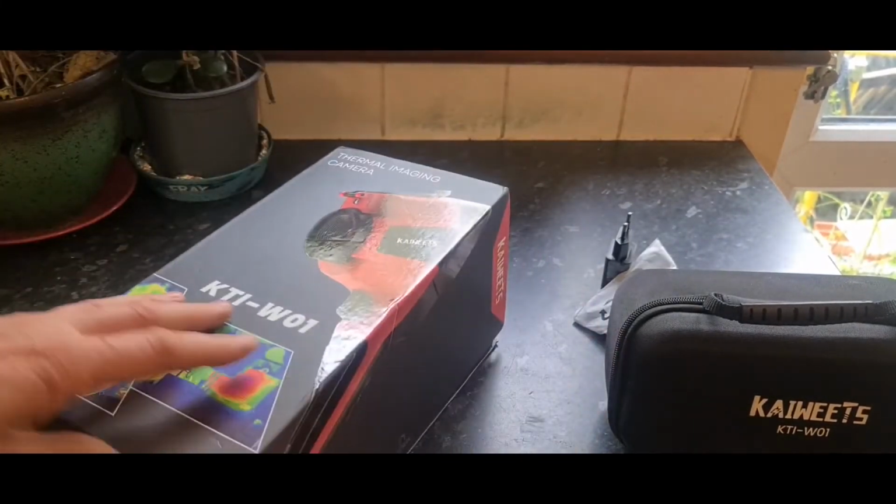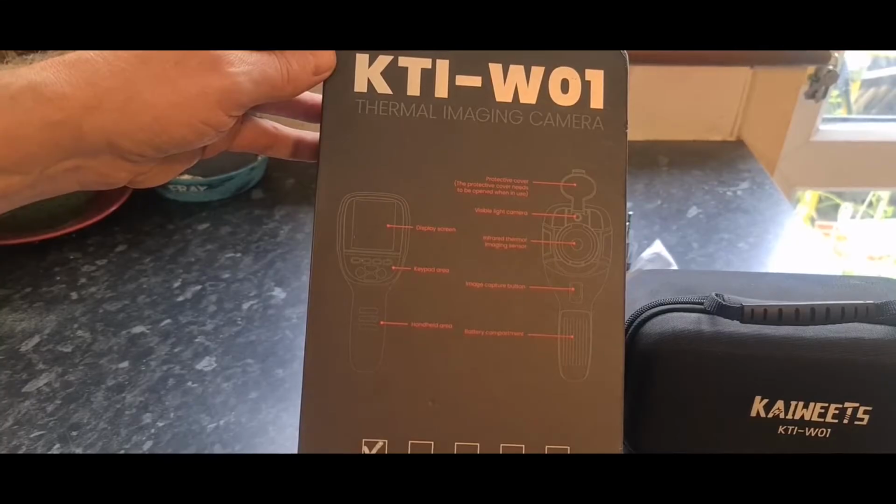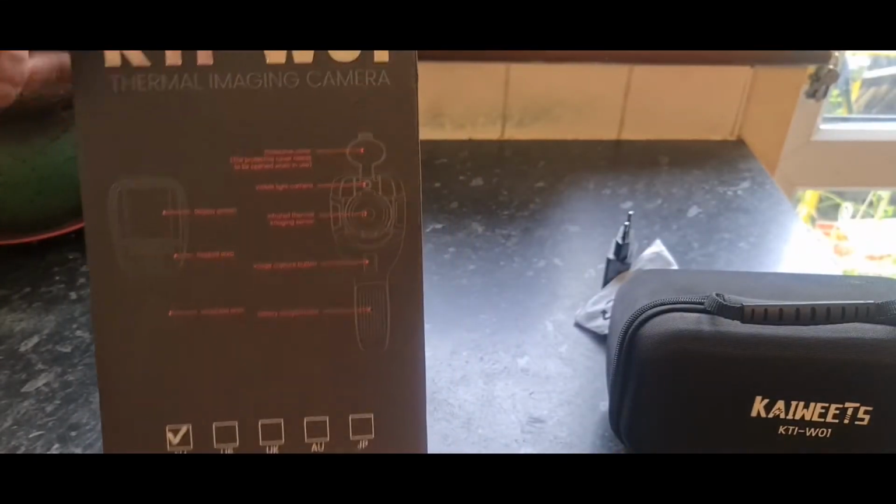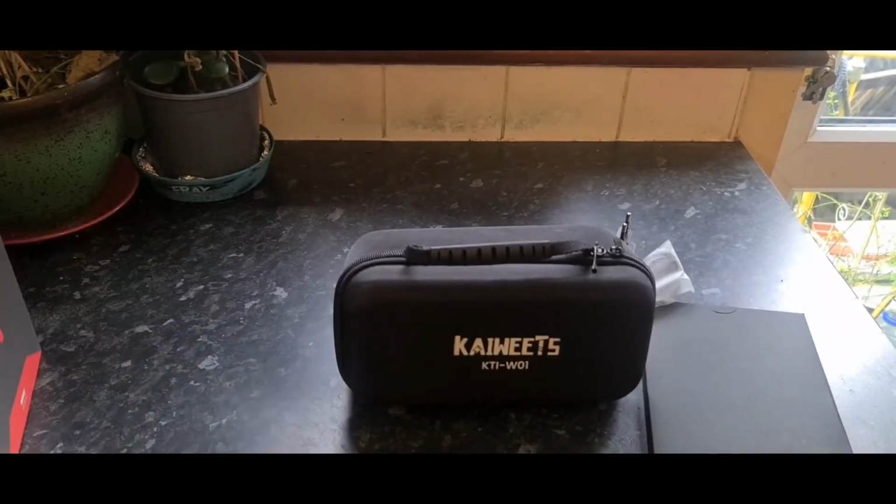Not a huge amount. We'll flip it over. There are some specs on the back there. Pause that if you want to and have a little look. This one says it's EU. I did ask them for a UK one, but they've sent an EU one, which is a bit odd, but I've got some adapters anyway. So let's get it unpacked and see what we get inside the box.